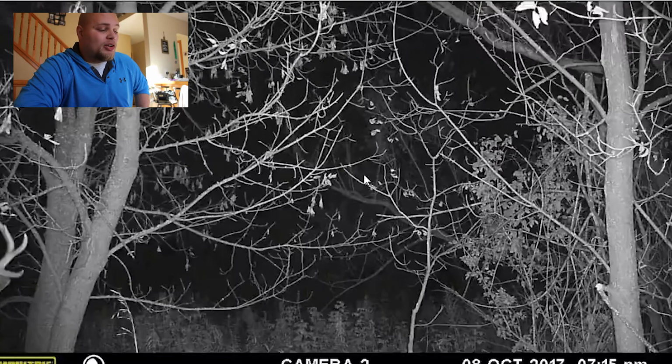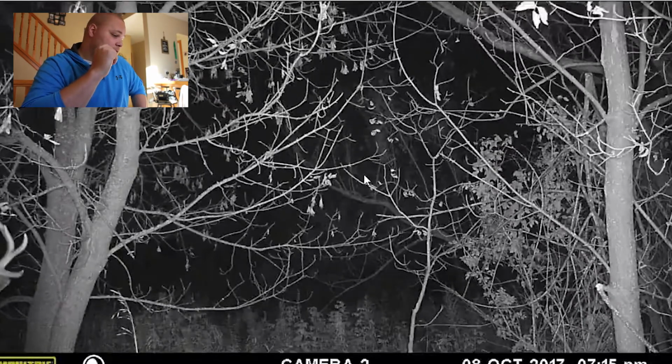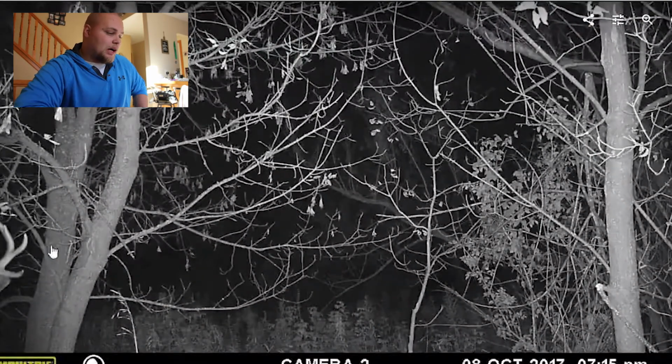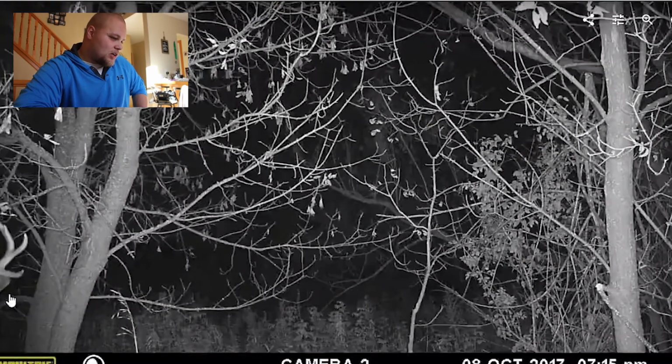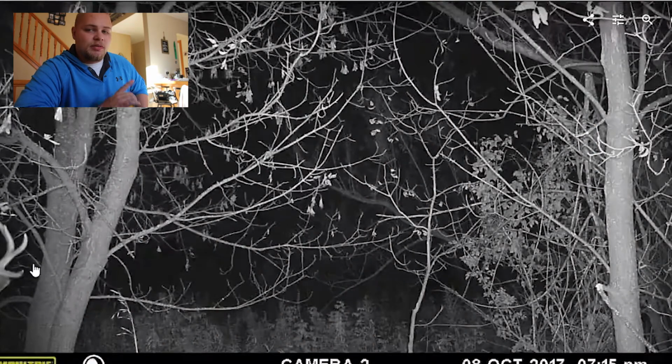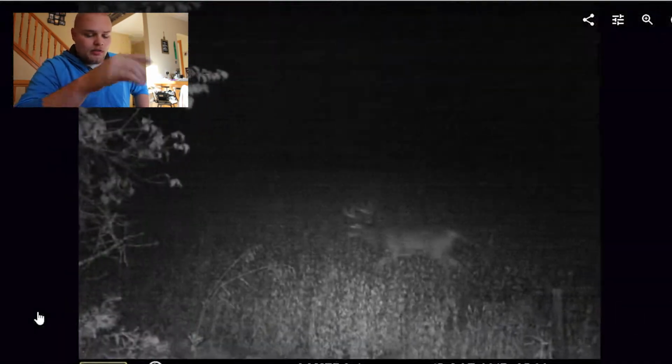Hopefully we get a better, clearer picture of this deer, because it looks funky. Is that a drop tine? Is it not? I don't know. If you didn't see it yet, there it is right over here. You can see that antler. You can see the ear. But this is what throws me off right here, because that's not the main beam or anything. So this antler is definitely funky, and hopefully we get a picture of that deer as a full body shot.